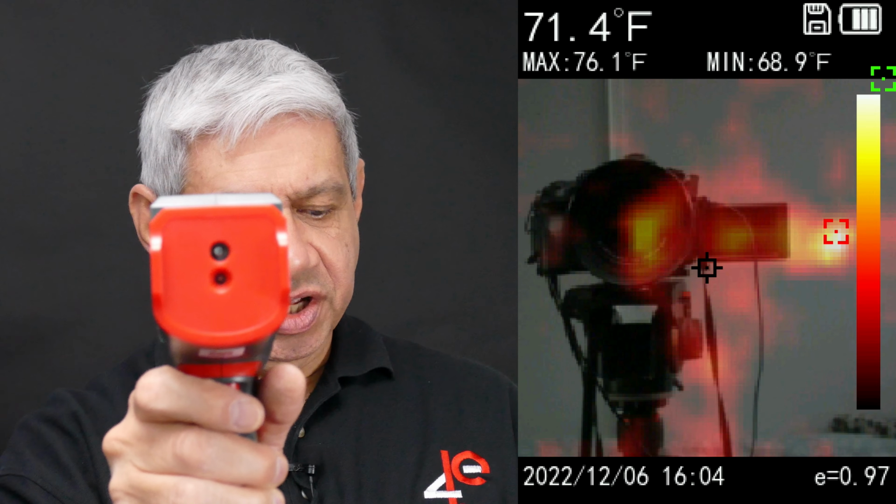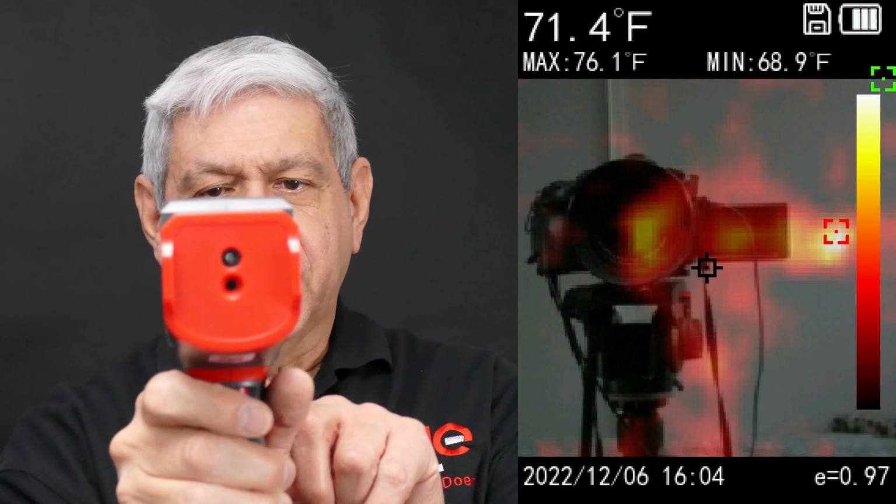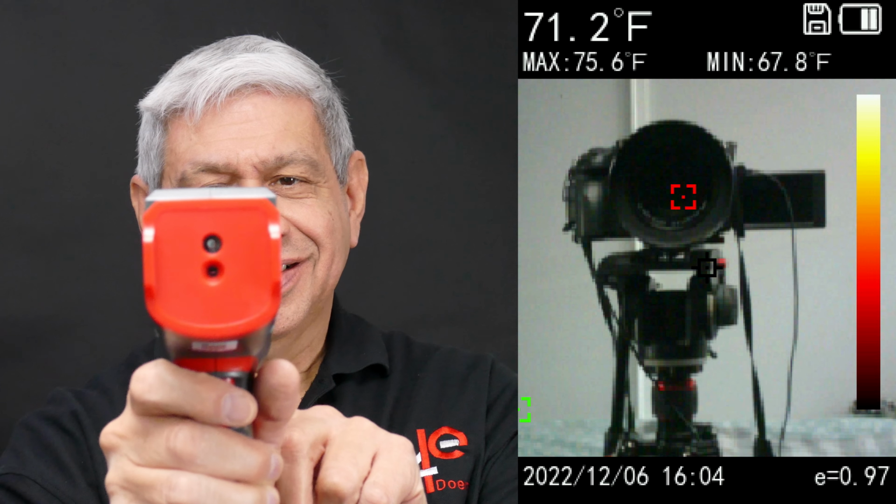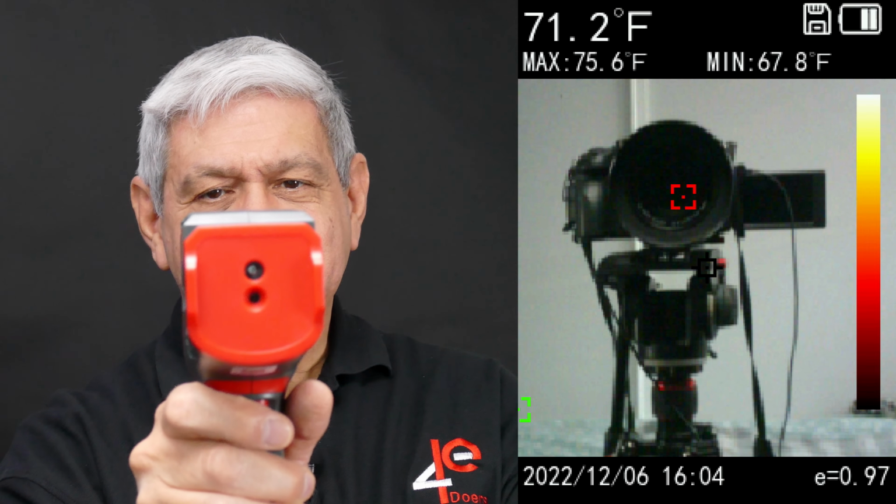That was with the screen of the other camera off. Let me switch to the final mode and just show you what it looks like as a camera, so with two cameras facing each other. And I'll save that. You can still see that it identifies the hottest part of the opposing object. Okay, just to show you some of the modes that go along with it.